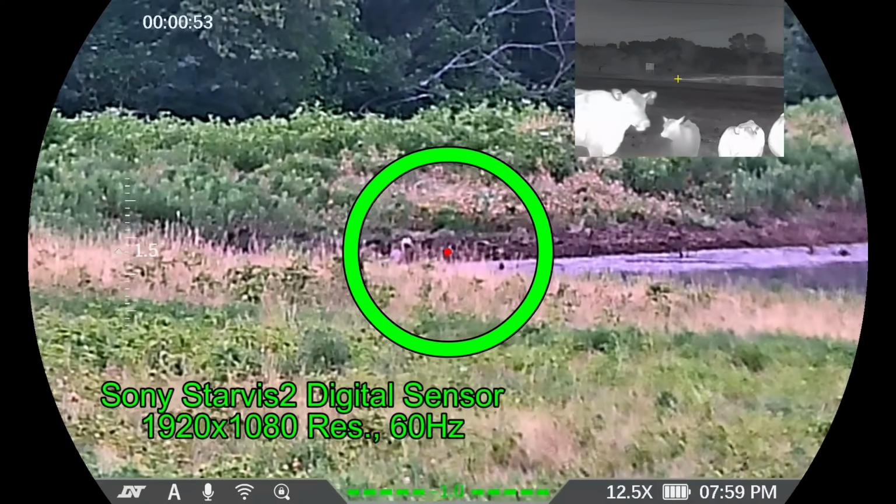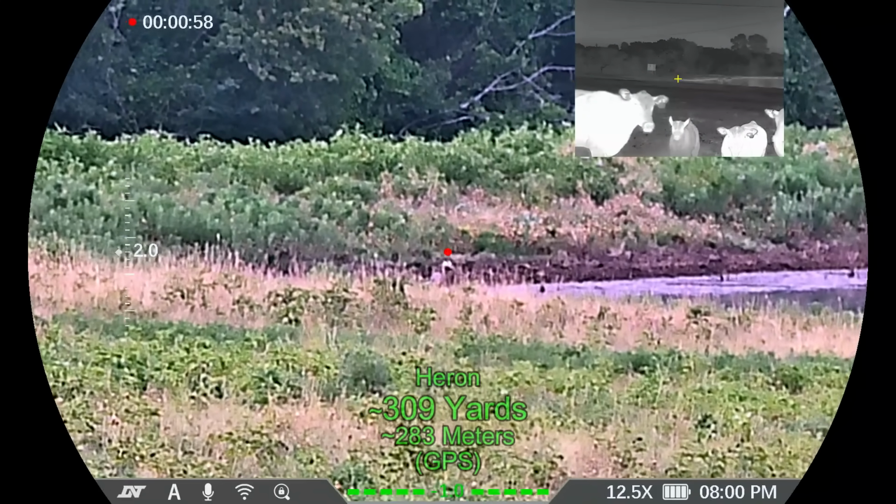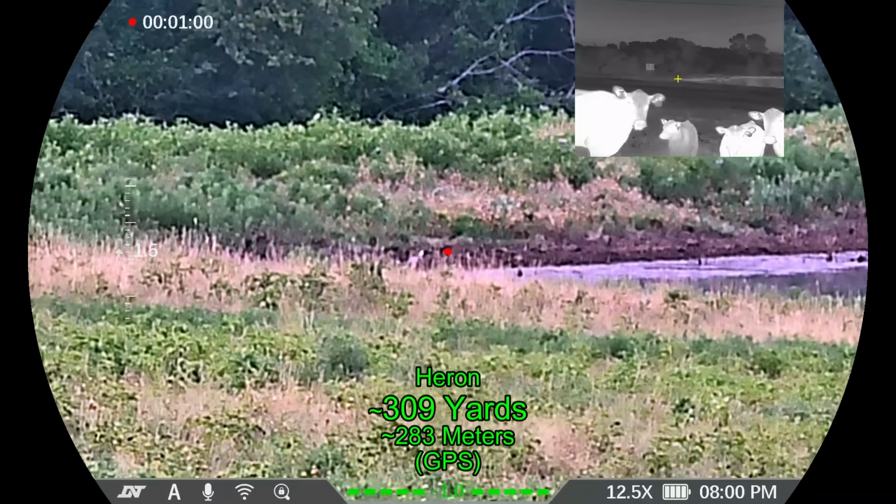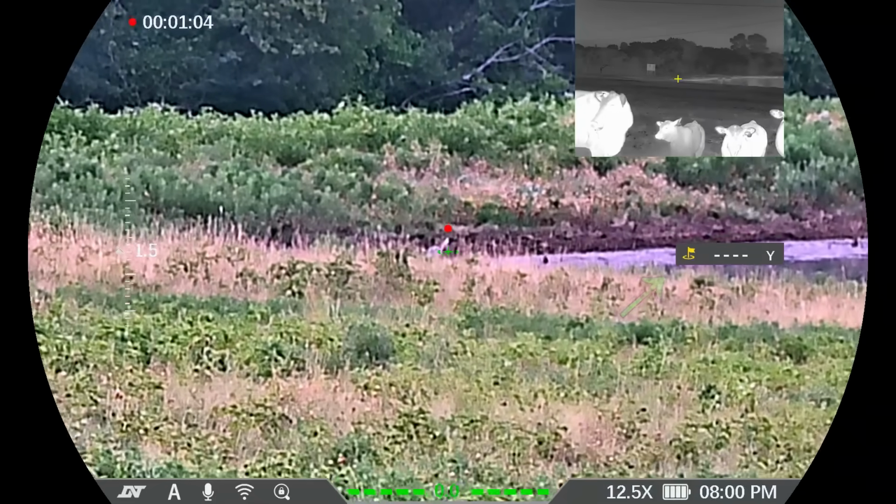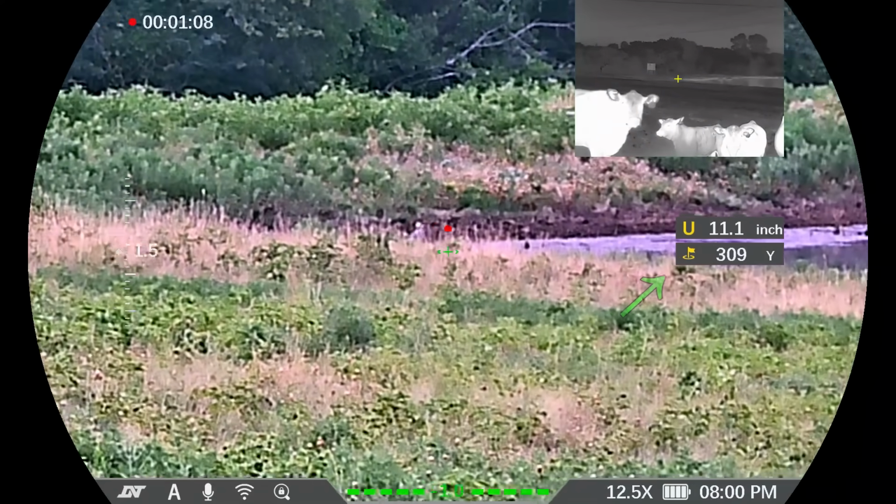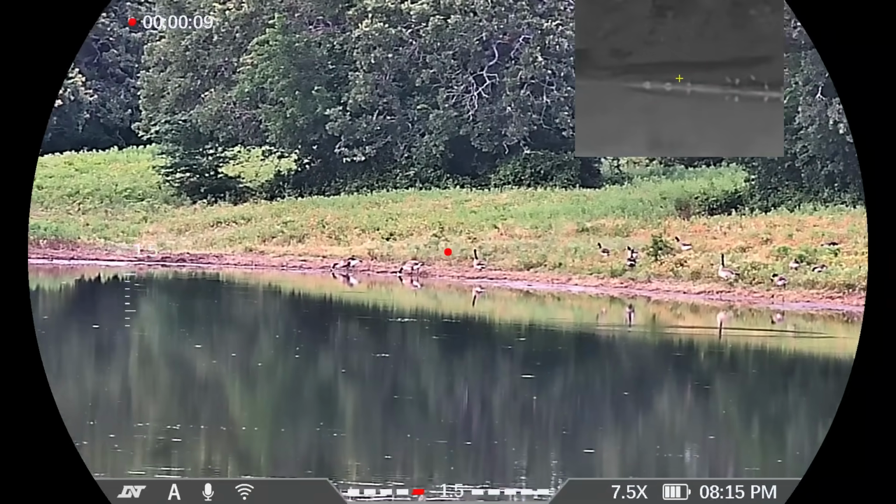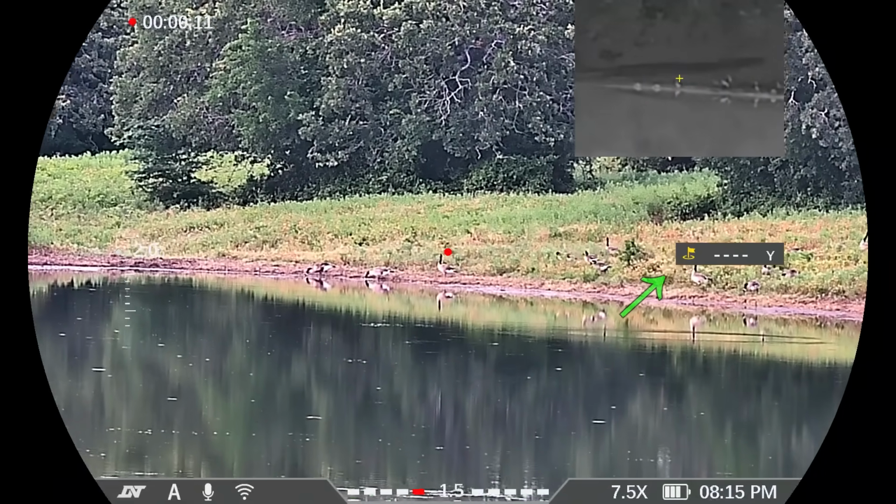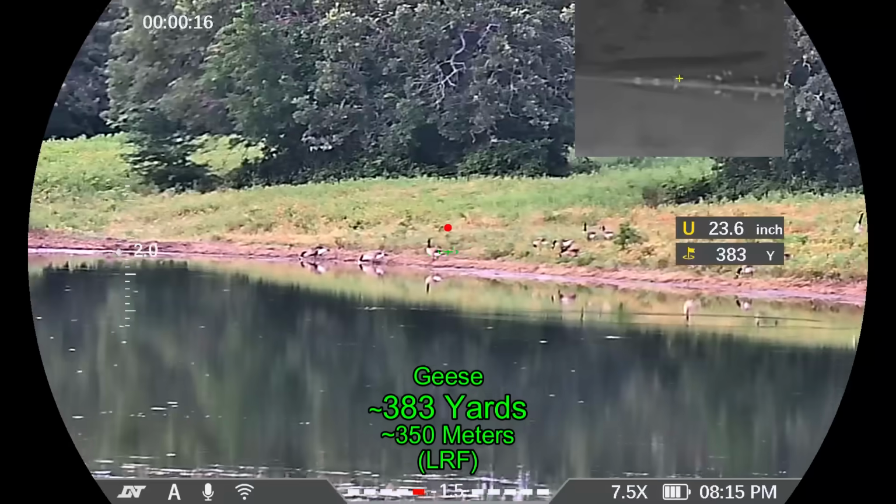I'm looking at it with the Sony Starvis 2 digital sensor, which does a nice job. And that's going to be the head of a heron. It's partially hidden. I can't tell if it's a great blue heron or a little blue heron, but it's out there at about 309 yards. Pretty cool. They are about 383 yards out there, give or take a few yards.